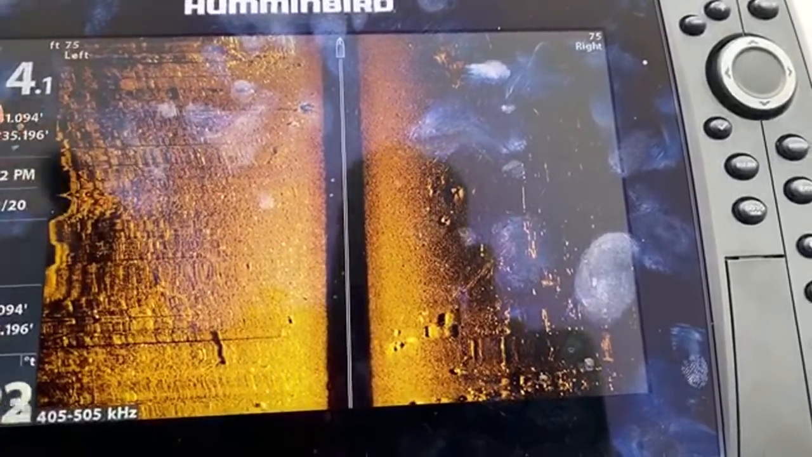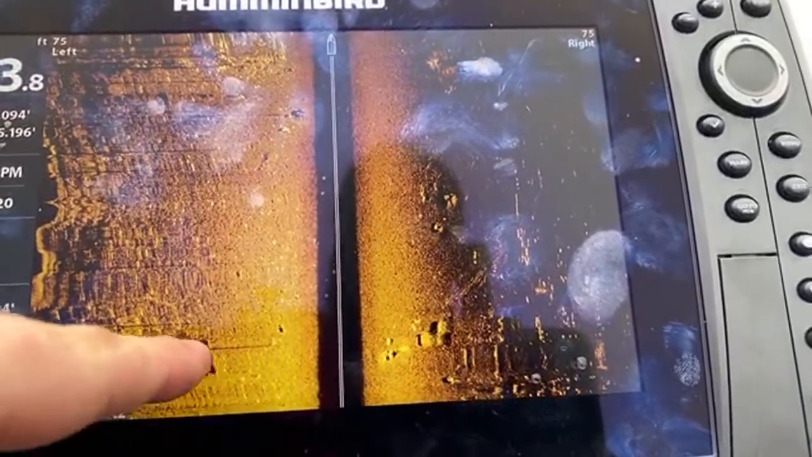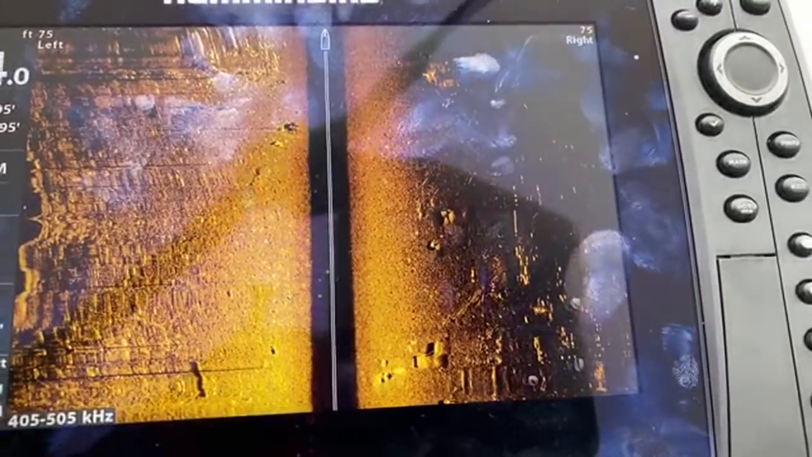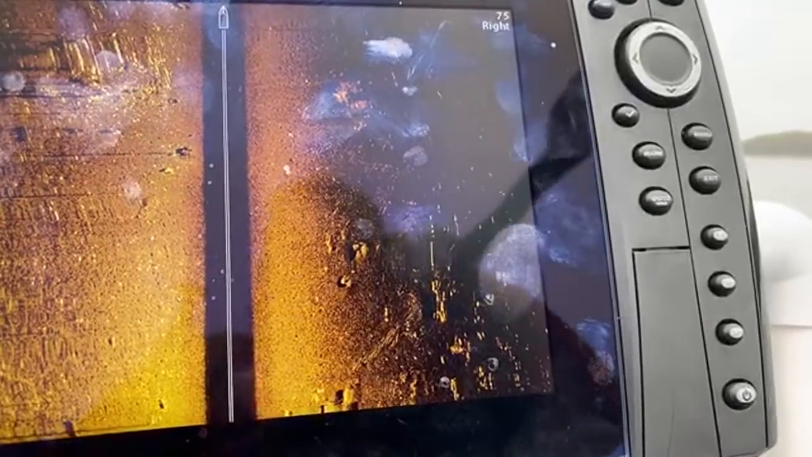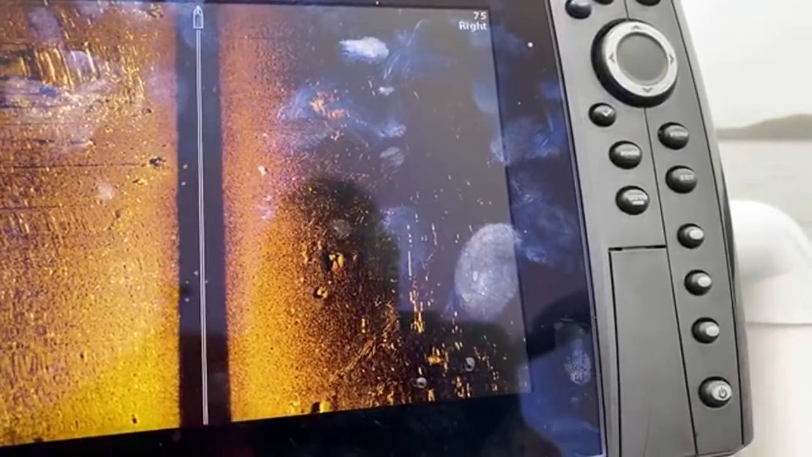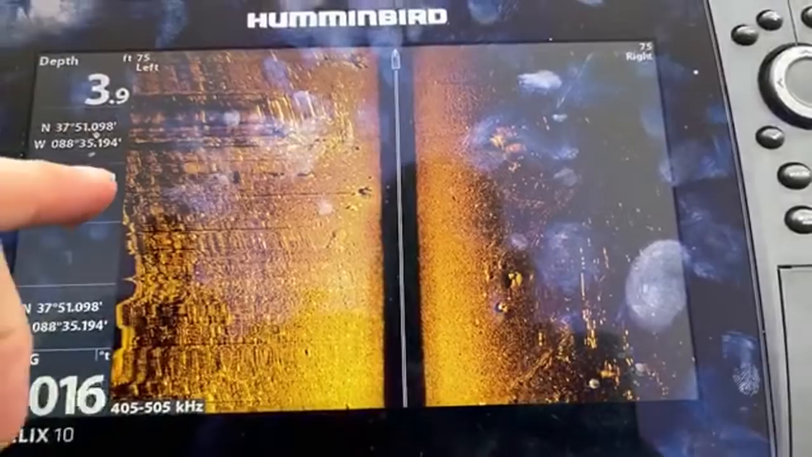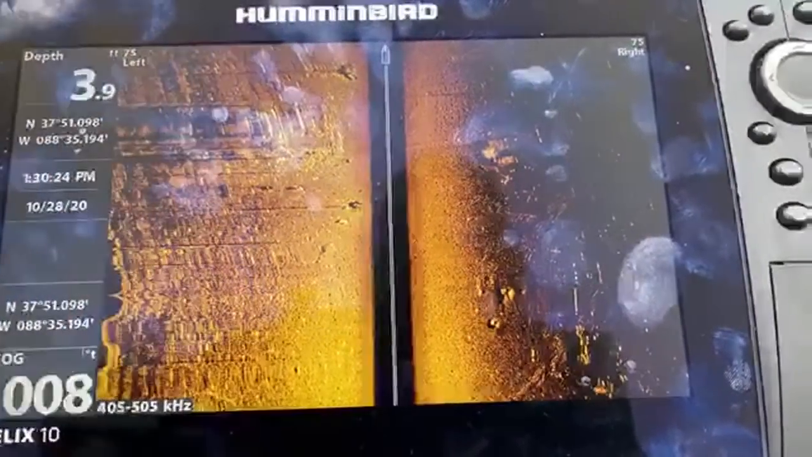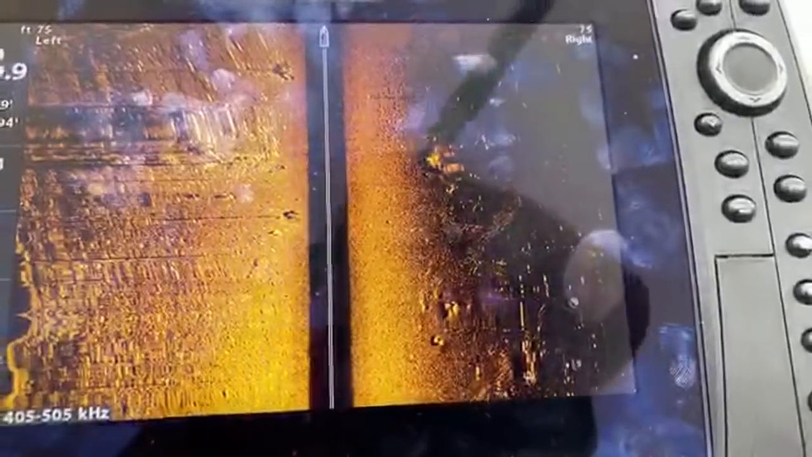You'll see the land, and you'll see some of these sticks right here. Those are poles for the boat ramp or the docks. See the shadows here? That's a ramp. I say a ramp. I'm in a dock.